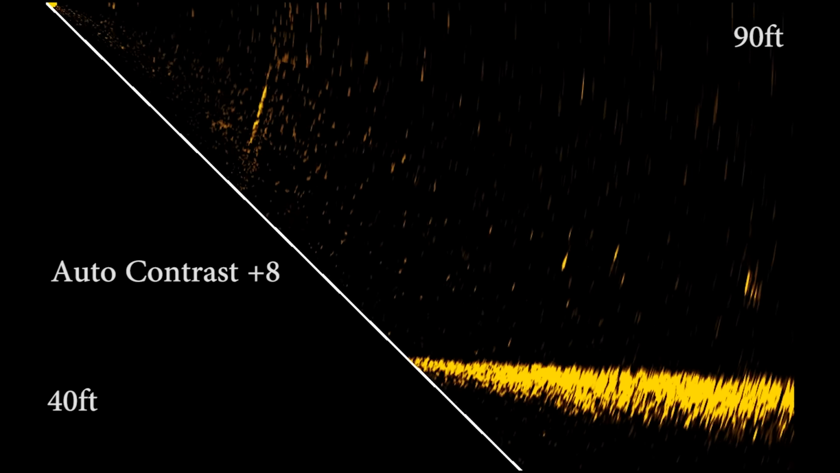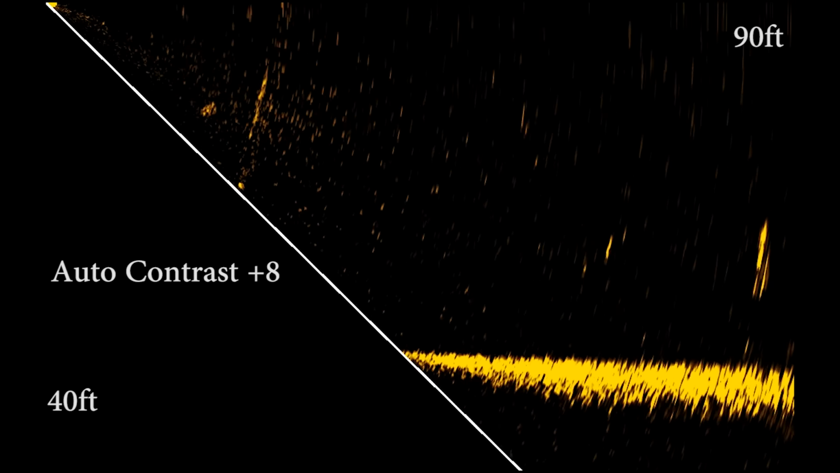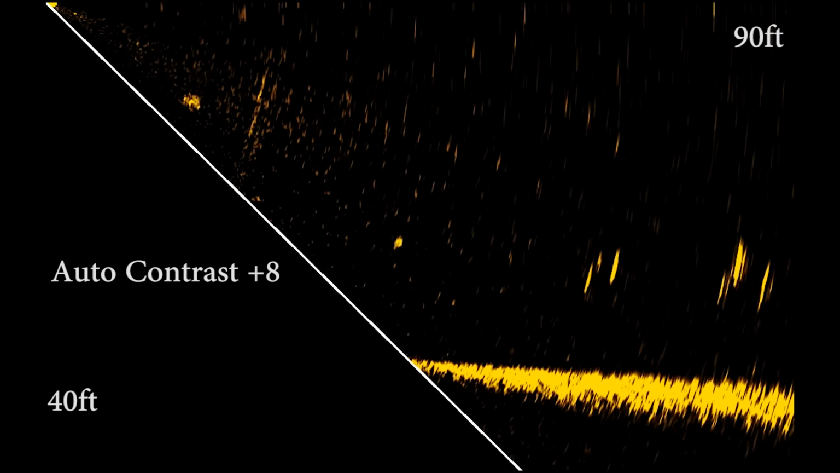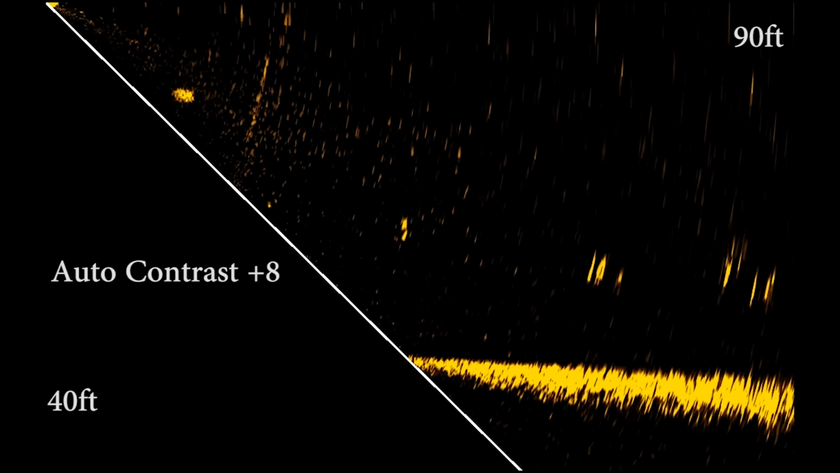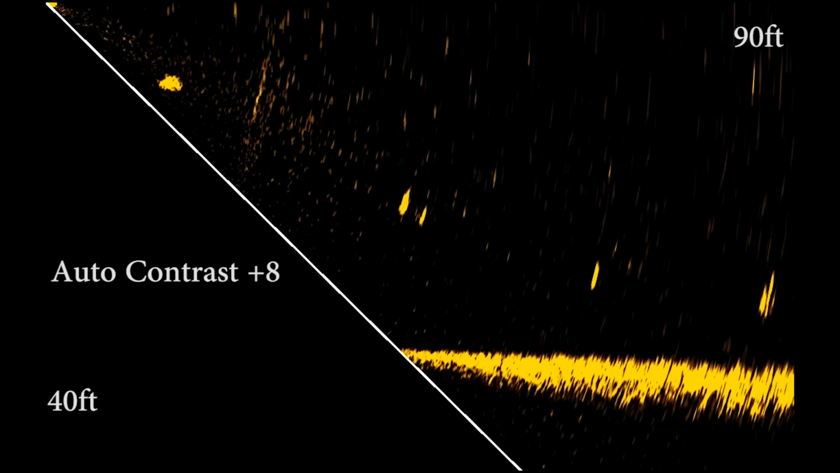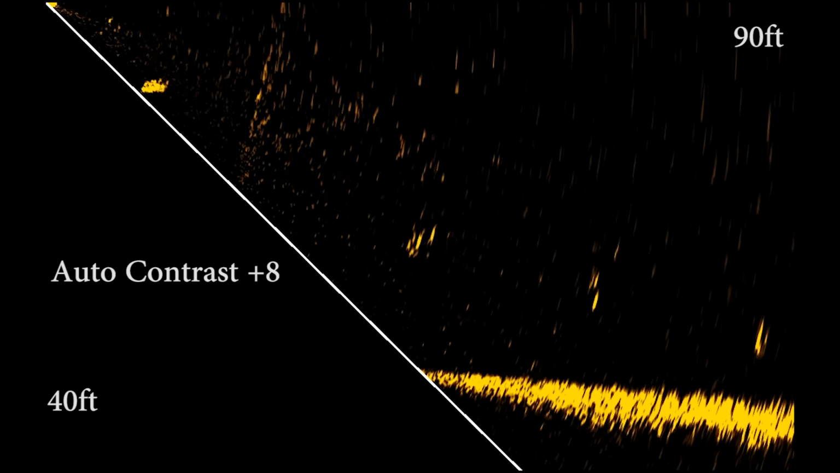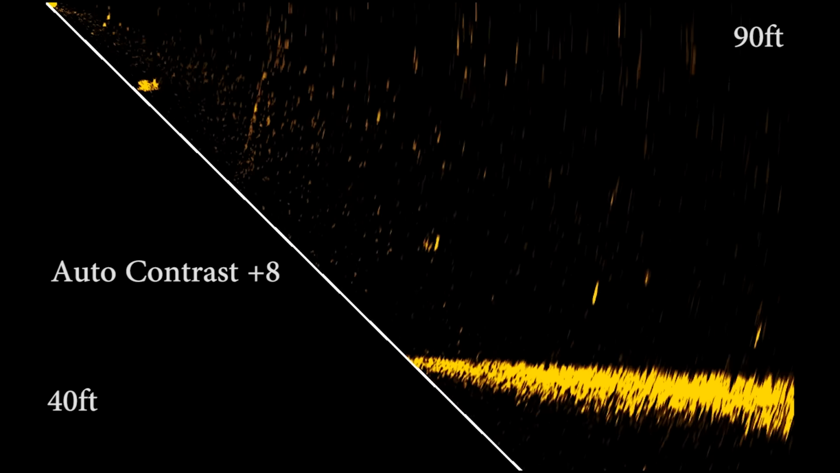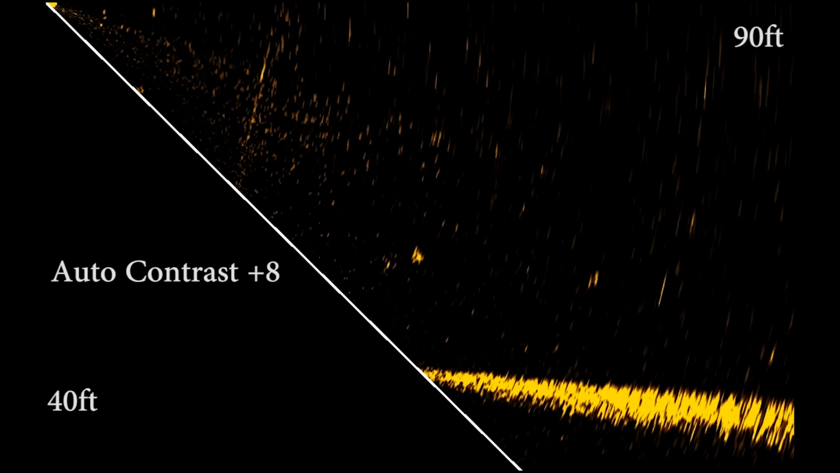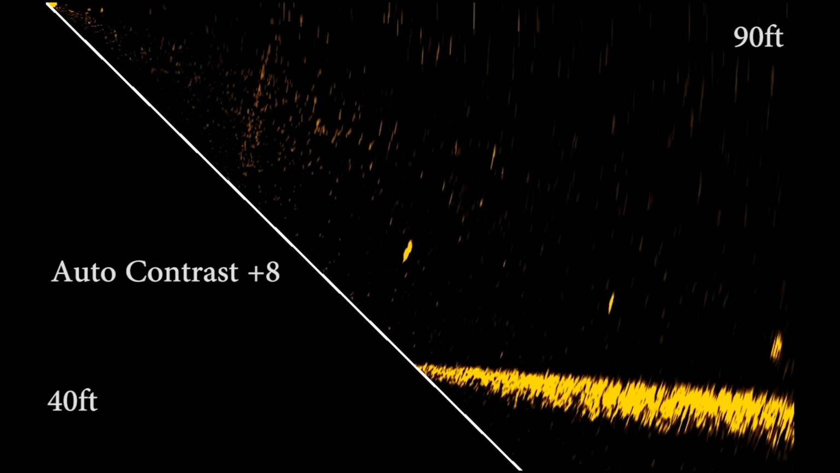The live unit, this particular one, which is the Eagle Eye, has the same quality arrays in the transducer as the AT2 does. It just has less of them, which means they don't have to have the black box to process all the information from the multiple different arrays, where this unit has less than the AT2, so they don't need the box.